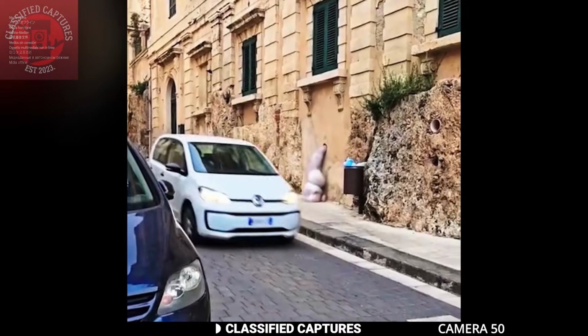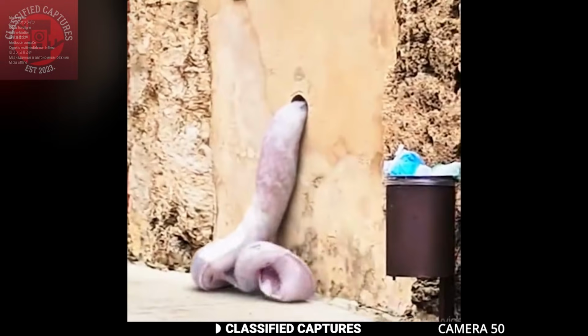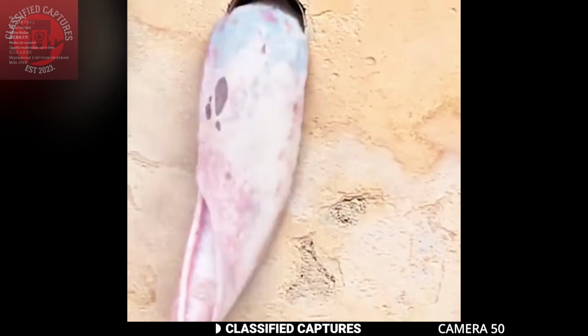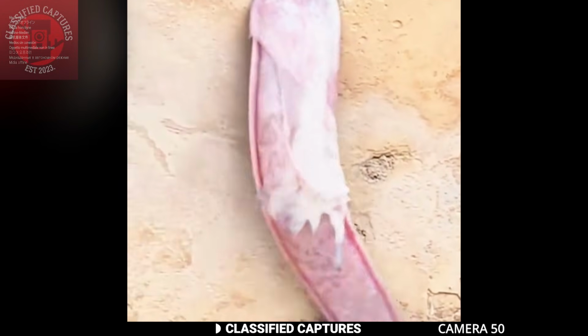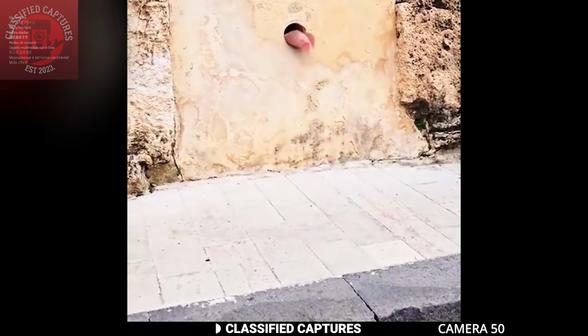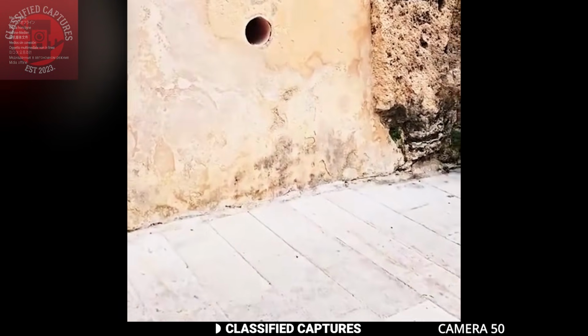Someone captured this bizarre sight from across the street, a long pinkish creature sticking out of a hole in the wall. The creature's appearance is strange and unsettling. It looks like a type of tongue or tentacle, but it has a smoother texture, almost like it's covered in some sort of shiny synthetic material.